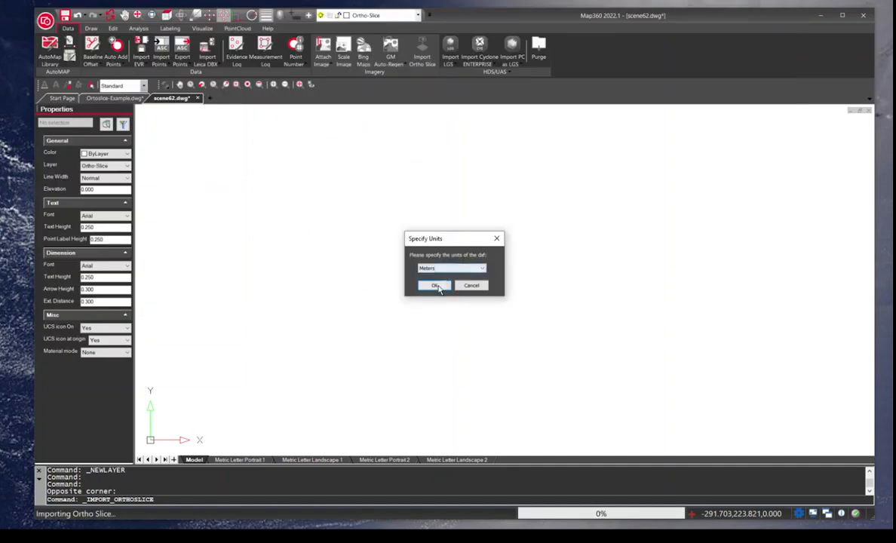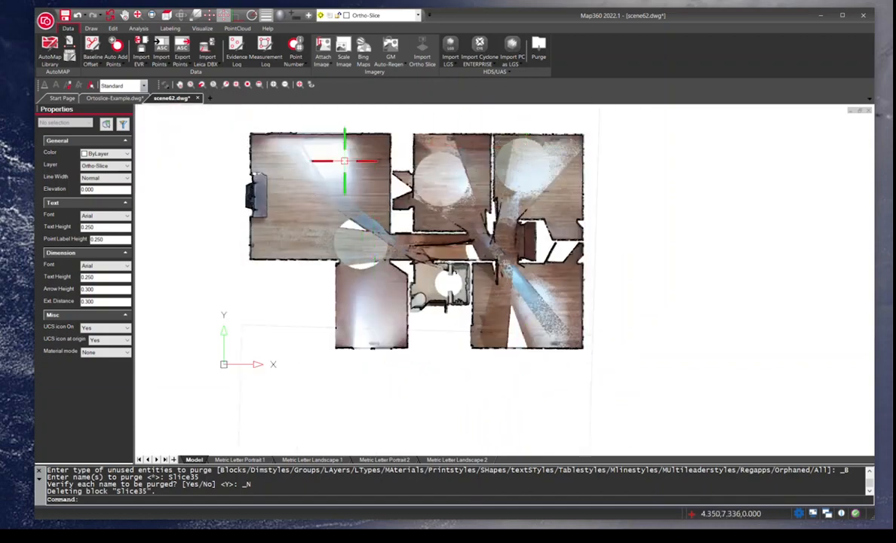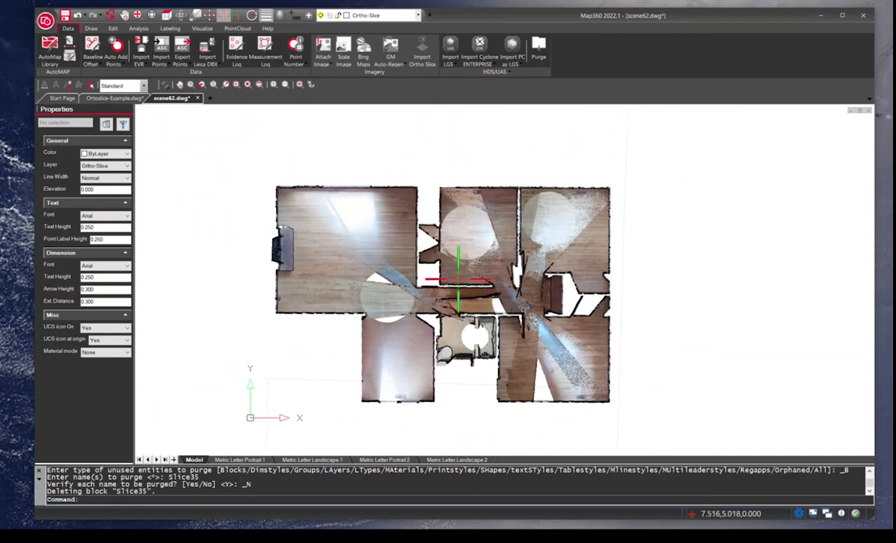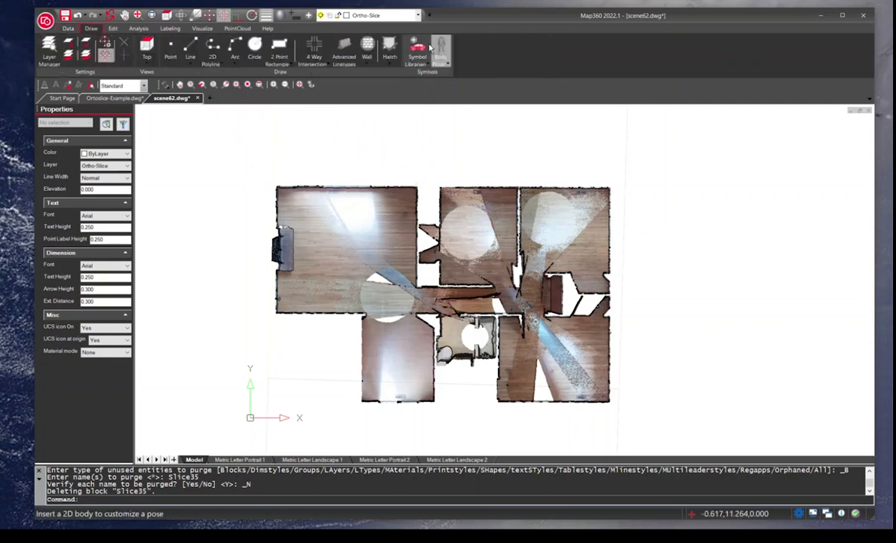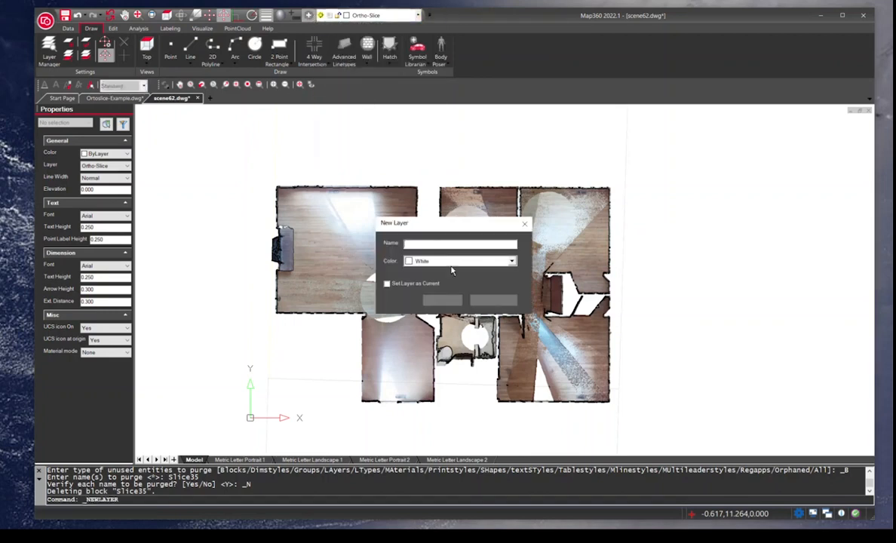I'm just going to say meters is fine, and it's going to think for a second, and now I have just that slice of the point cloud in a top-down view that I can start working on. So now that we've got it in Map 360, we can analyze it or use any of our drawing tools. I'm going to create a new layer, probably best. I'll call it footprint, and it's the building.